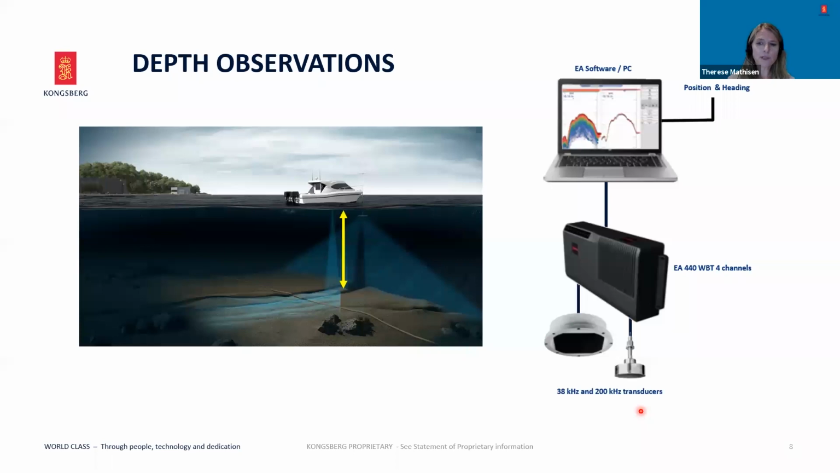For depth measurements, the EA440 supports transducers from 30 kHz for deeper waters up to 500 kHz for extreme shallow waters, and any combination between, from the range of transducers that the EA440 will accept, both Kongsberg transducers as well as third-party transducers.